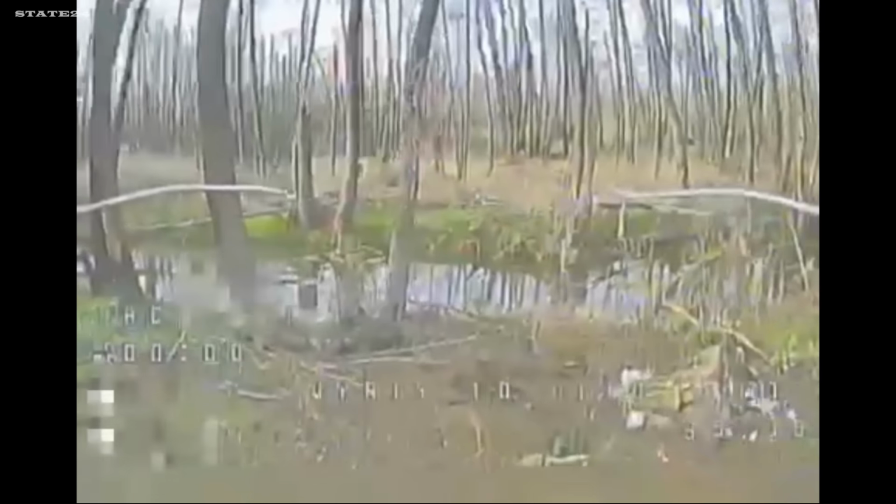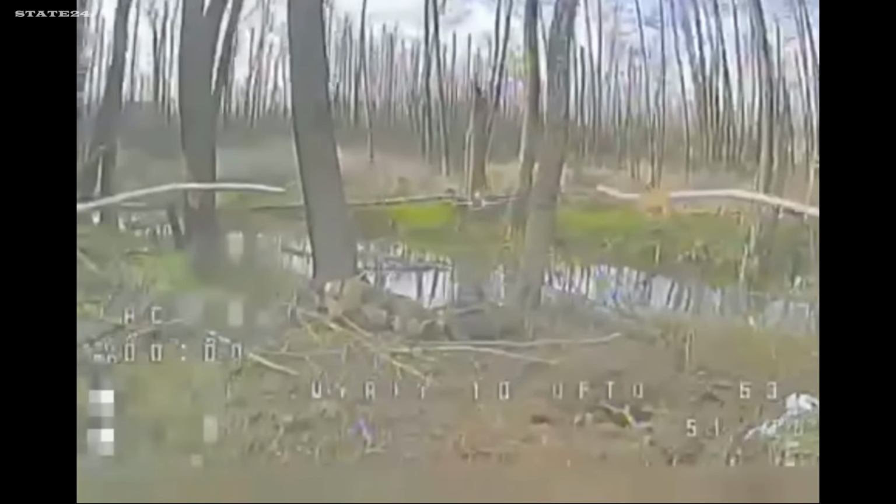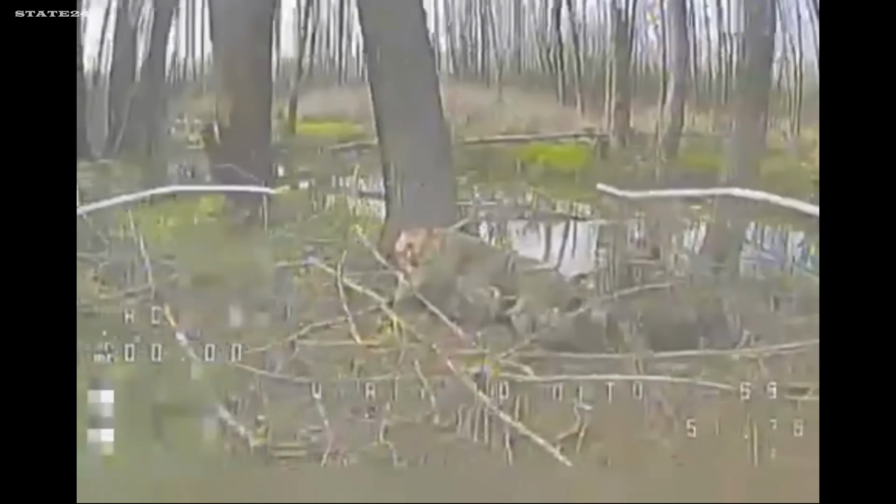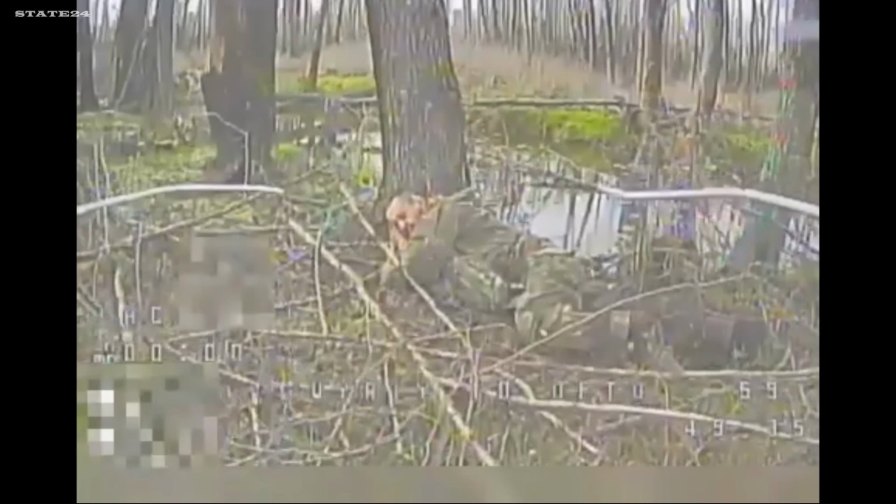A Russian soldier asleep under a tree, no idea what's above him. The drone closes in. He never stirs. Some soldiers on this front don't even get the moment of awareness. This is one of them.